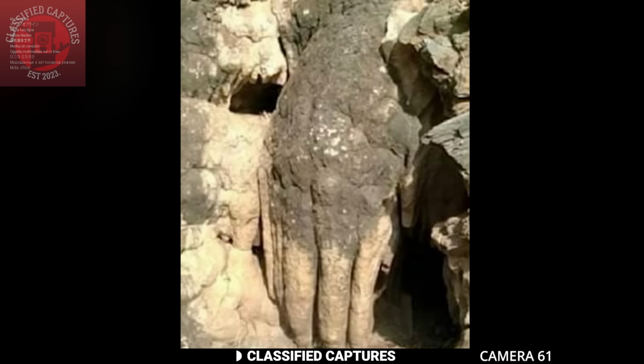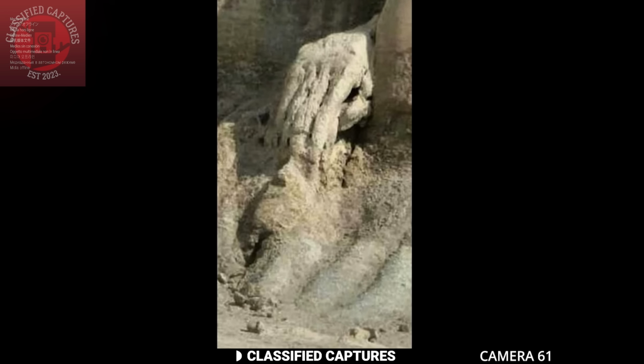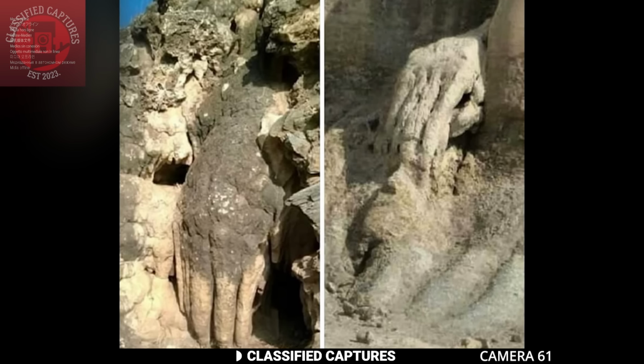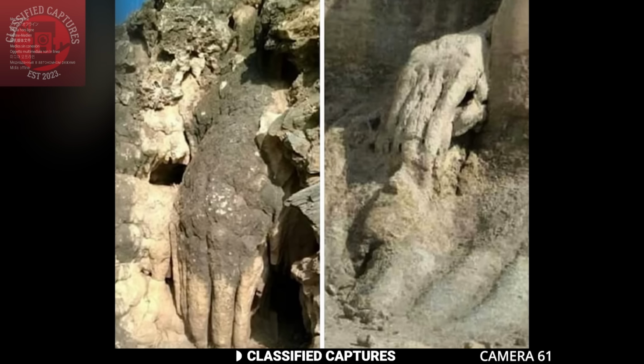What's the first thing you notice when you look at this rock formation? For me, it was a hand. Not just any hand, but a bizarre, almost lifelike one, with fingers clearly visible, as though reaching out from the stone itself. It's strange, right? The longer you stare, the more surreal it feels, like it's just too perfect to be natural.